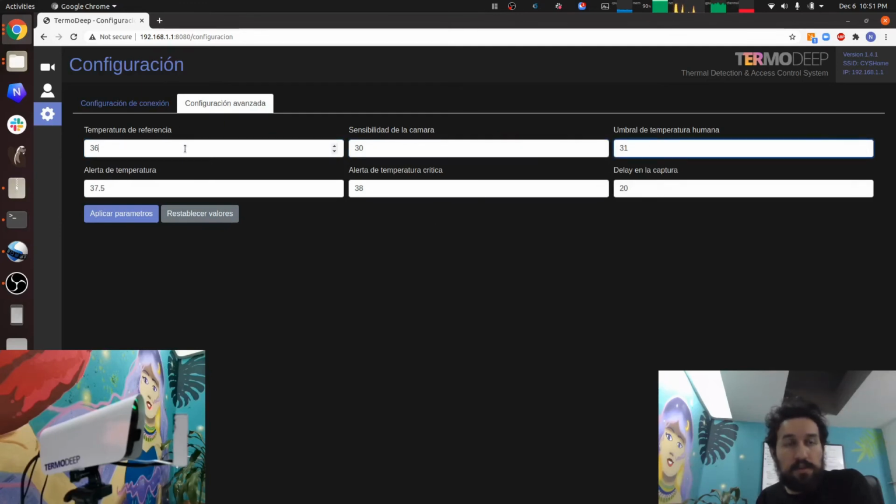Here, for example, are the reference temperature on the black body, the sensibility of the camera, the threshold of the human temperature, and the alerts temperature. For example, more than 37.5 will give a yellow warning, and more than 38 degrees C will generate a red alert.